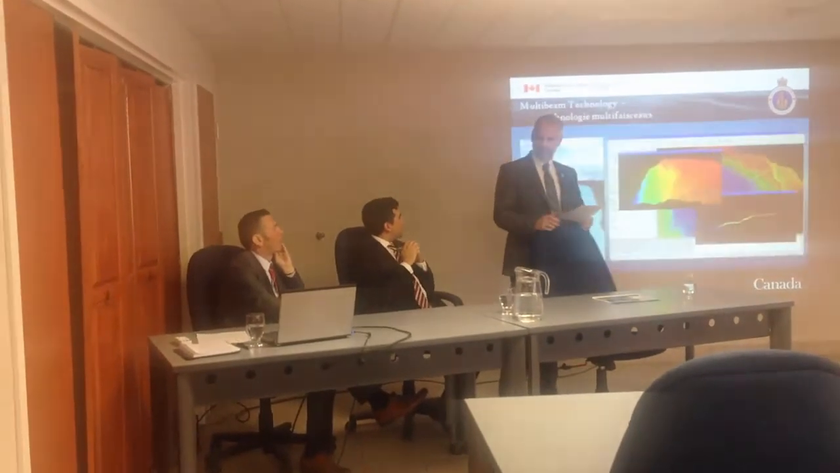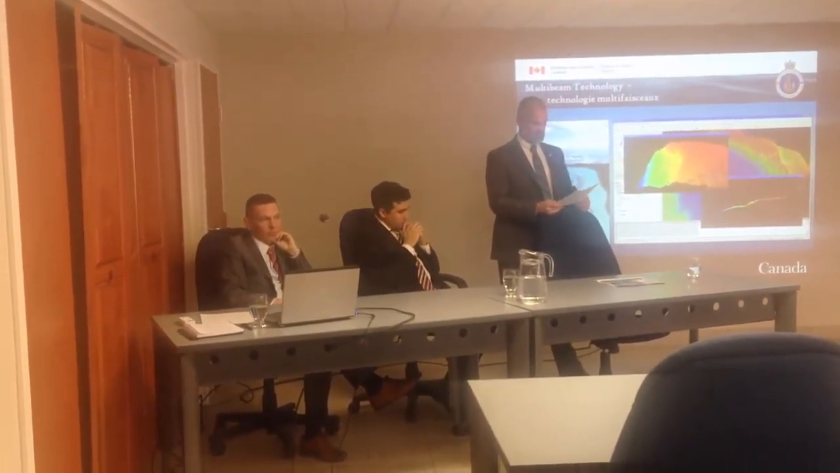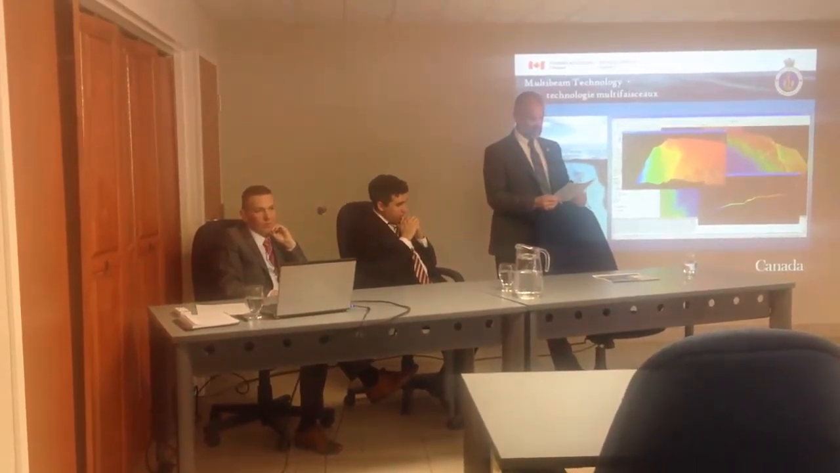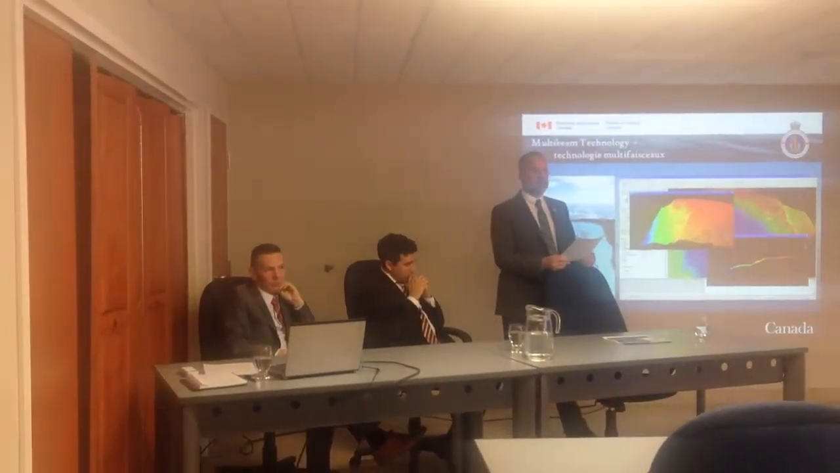Go back one. Okay. To map, we have multi-beam sonars to map the ocean floor and model the seafloor in 3D detail. The multi-beam sonar transmits hundreds of beams of sound through the water and captures detailed images of the seabed. The high-precision technology can identify hazards and features such as shipwrecks on the seafloor.